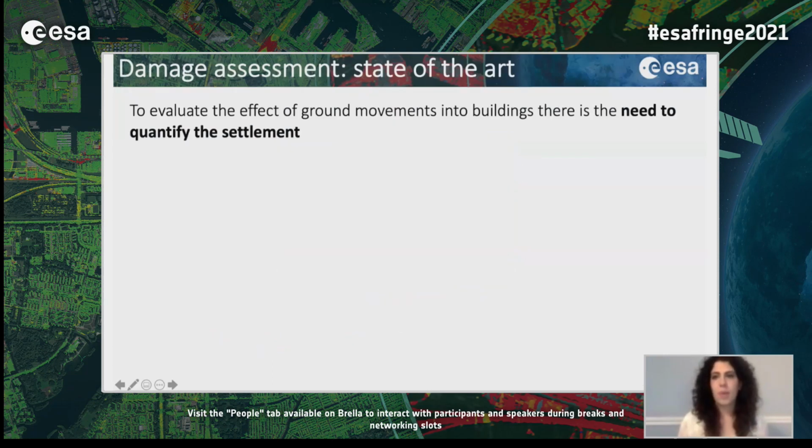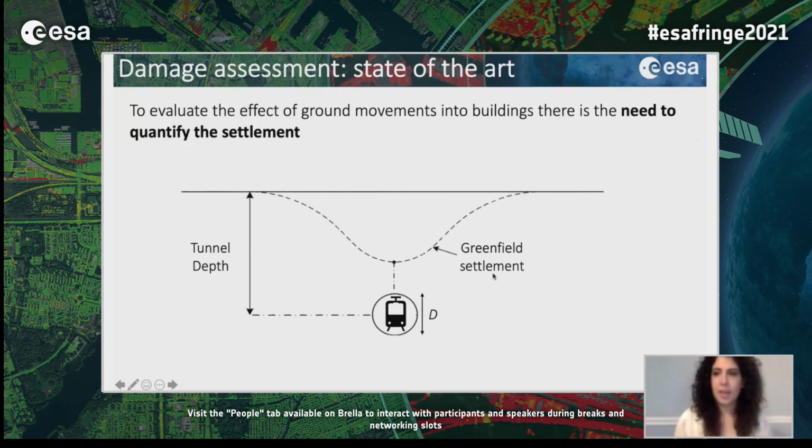Well, to assess the damage caused by the excavation in urban areas, we need to quantify the building settlement. But as the availability of monitoring data is limited, the settlement is conventionally quantified analytically using a greenfield assumption. This means that the settlement that is actually estimated corresponds to the settlement that we would have in a condition in which there is no building above the ground.